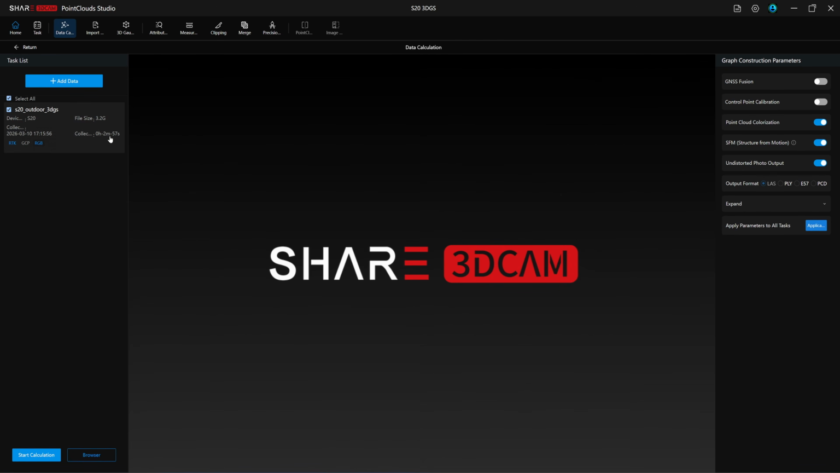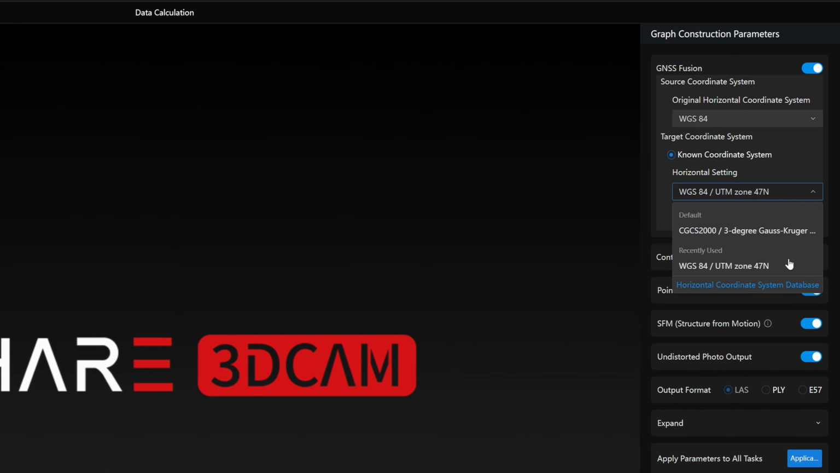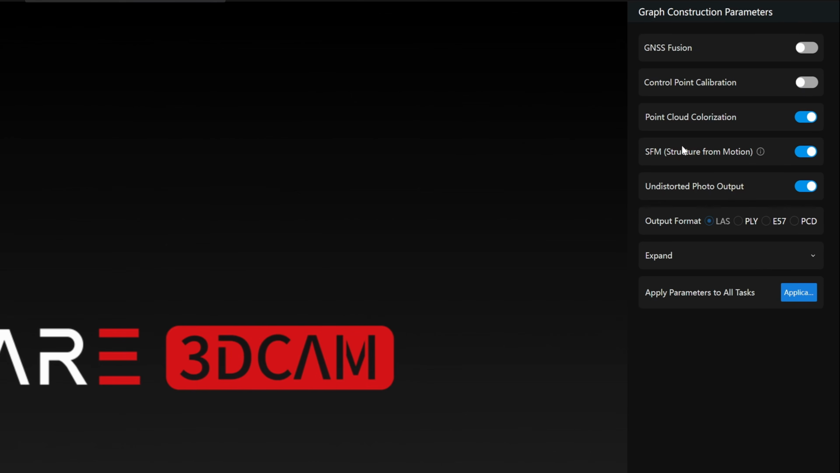This new software version comes with a completely redesigned interface, and the GNSS Fusion can now offset height, which is a really useful upgrade. There is also a new feature called Structure from Motion, which becomes available when you enable undistorted photo output. You will only need to turn this on when working with Gaussian splatting. You don't need to enable this if all you want is the color point cloud. The undistorted photos can be huge, up to 35 megapixels each, and they will just eat up your storage unnecessarily.